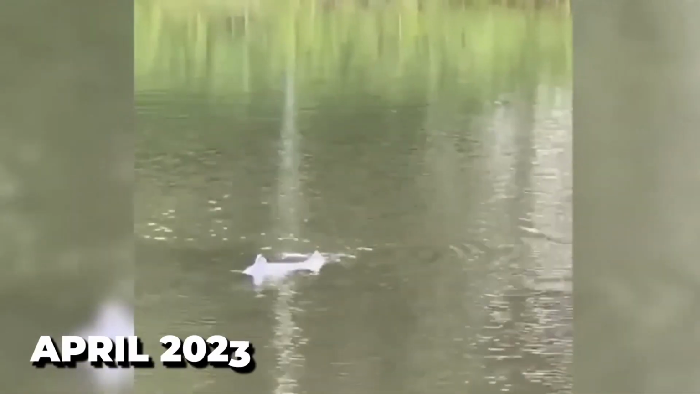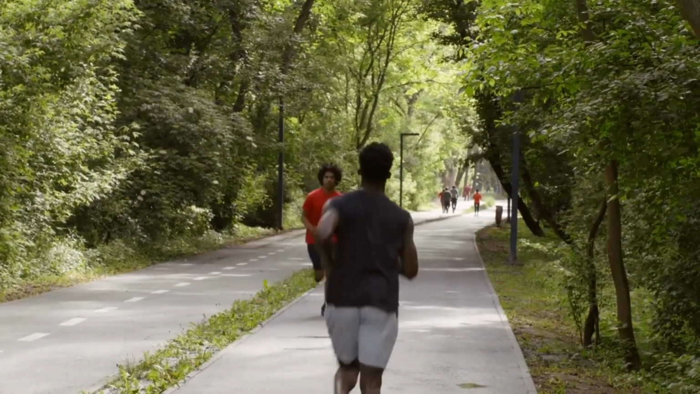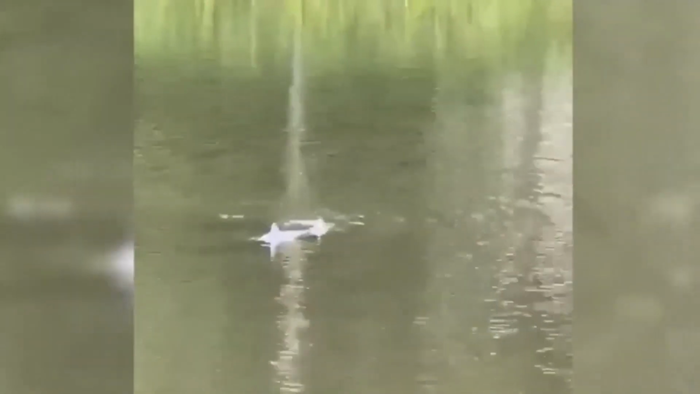In April 2023, people saw a mysterious creature swimming in the water. It was in a park where most of them went jogging in the morning, so a lot of witnesses were there. The creature looked like it was stuck in the water but refused to come out, so no one could really tell what it was except that it was unusual and nothing like they'd ever seen before. To some, it looked like a serpent, but nothing was ever confirmed.